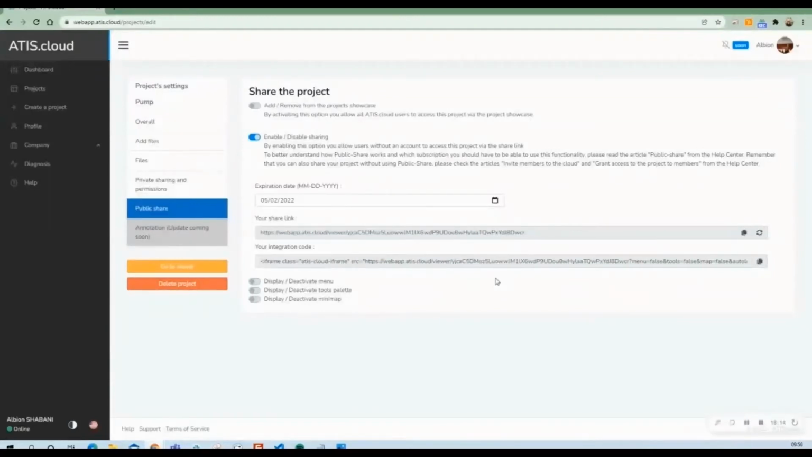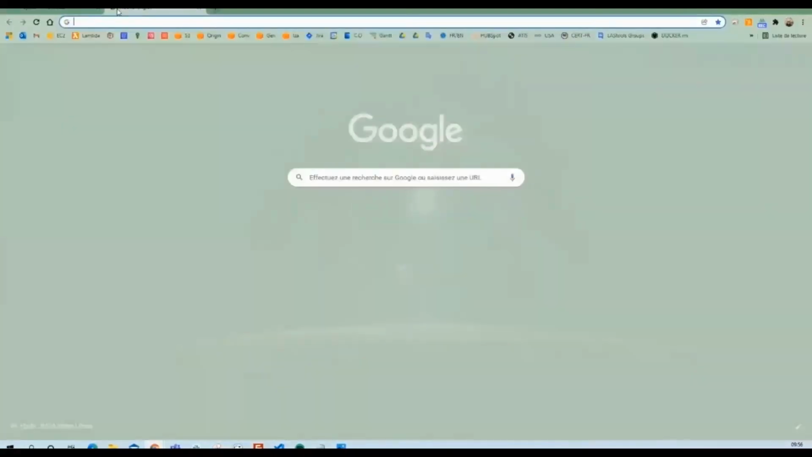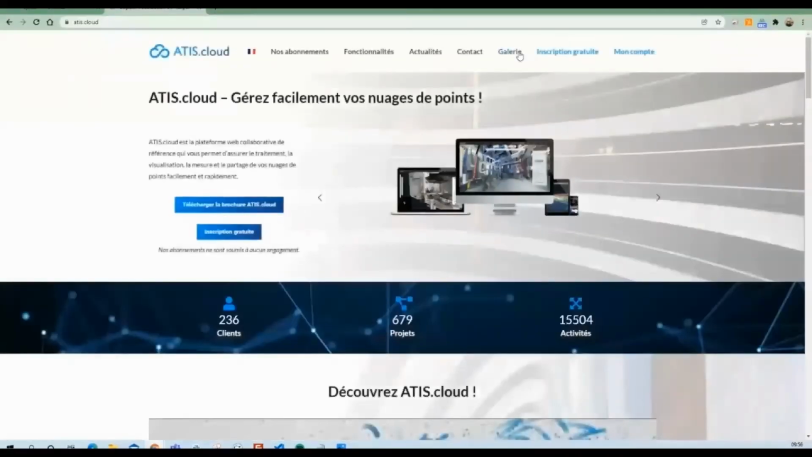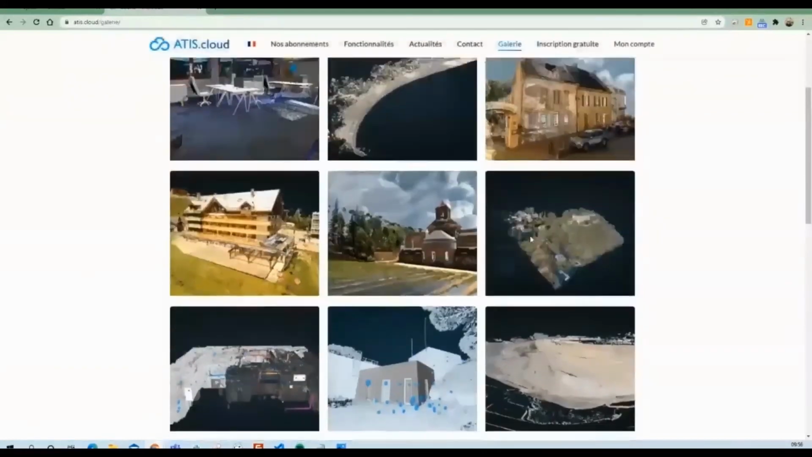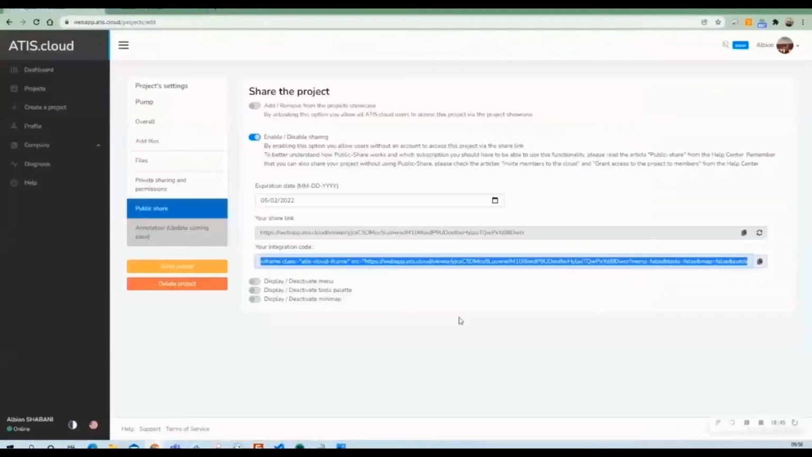At the same time, when you activate the public sharing, you can have the integration code. The integration code is very useful because this is what we use to create our own gallery. So you can copy the integration code, put it on any HTML page, and like that, you can put it anywhere, and your clients can easily access the project. So it's exactly the same thing as what we used for our gallery. We took the integration code and created this page to easily show what kind of projects you can have on ATIS.cloud. And now we'll switch to the best part, the Revit plugin.